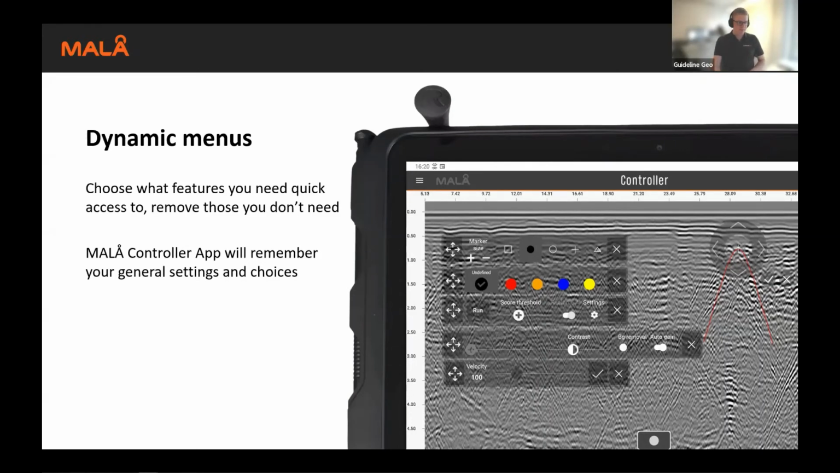The MALÅ Controller app will remember those general settings between your different projects. So when you end for the day and shut everything down, when you come back in the morning again, it will remember your previous settings and get you started as soon as possible.